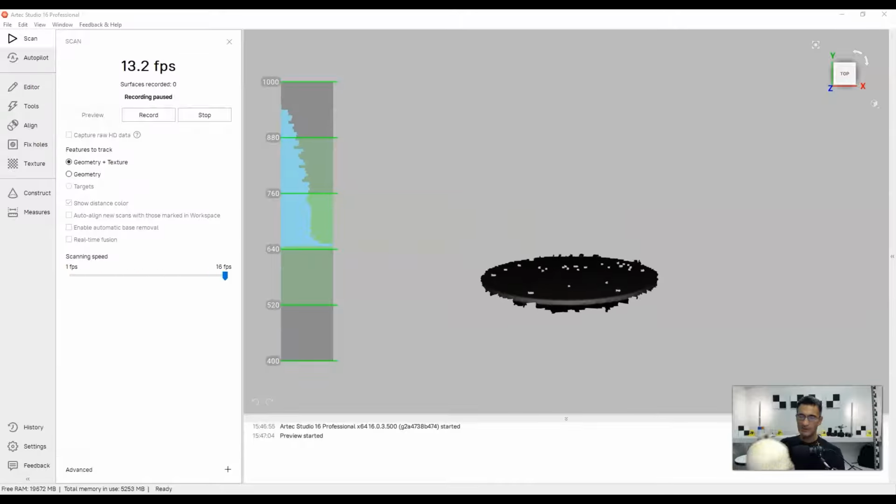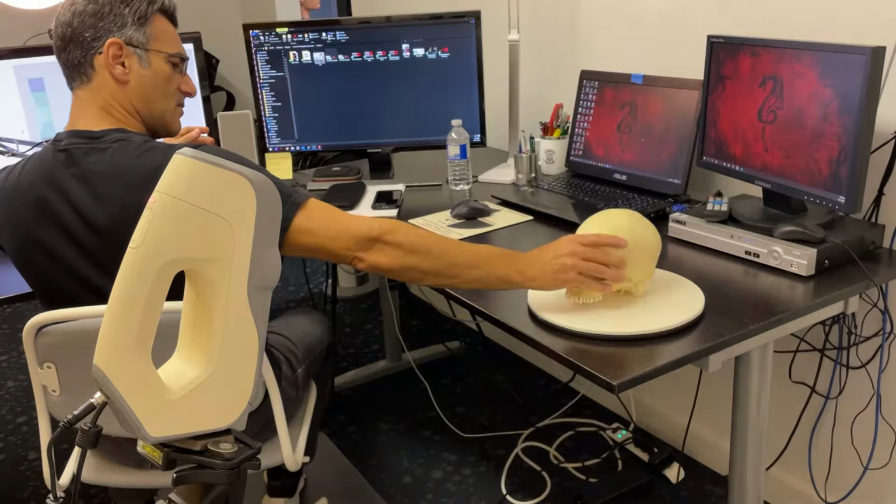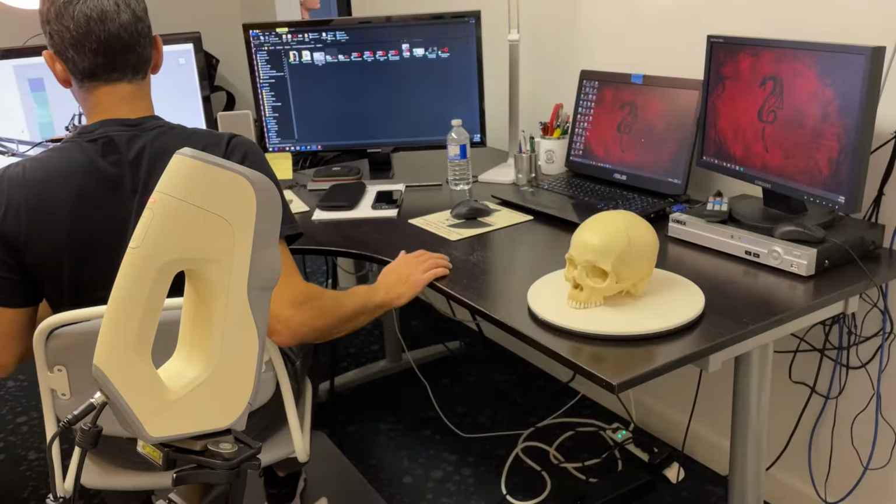So I try to avoid, sometimes, high contrast between the background and the actual object. If they're kind of the same tone, then I can just use some editing tools to eliminate this. So we're going to be doing 4 scans, okay?